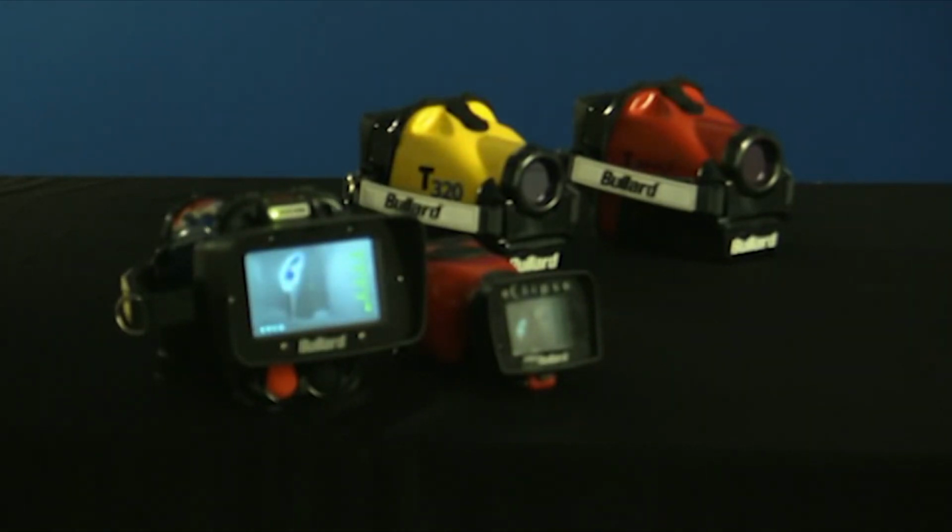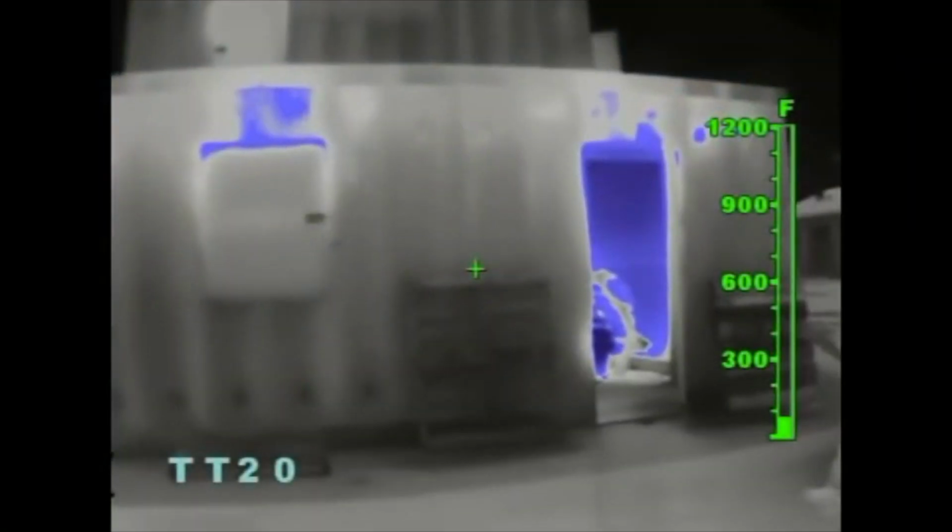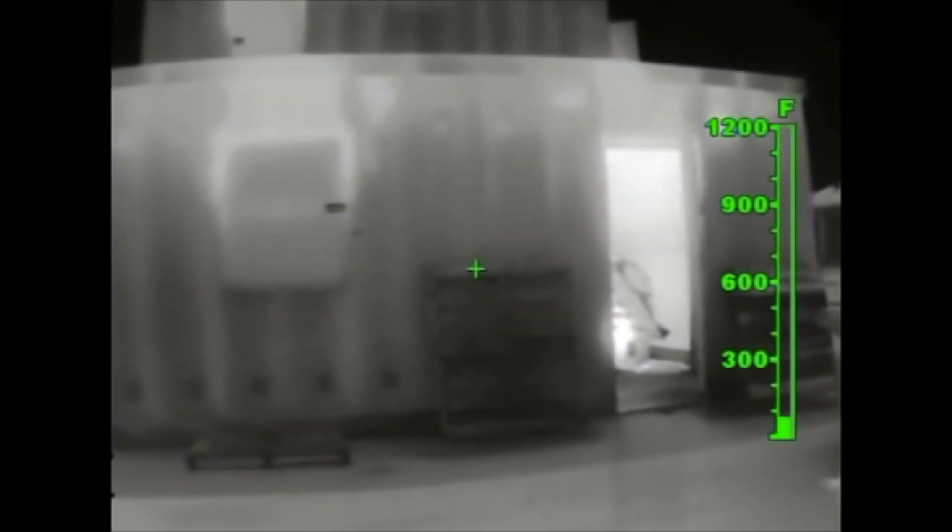To deactivate the electronic thermal throttle, simply press both buttons simultaneously for 1 second. This concludes our video training on activating the electronic thermal throttle.